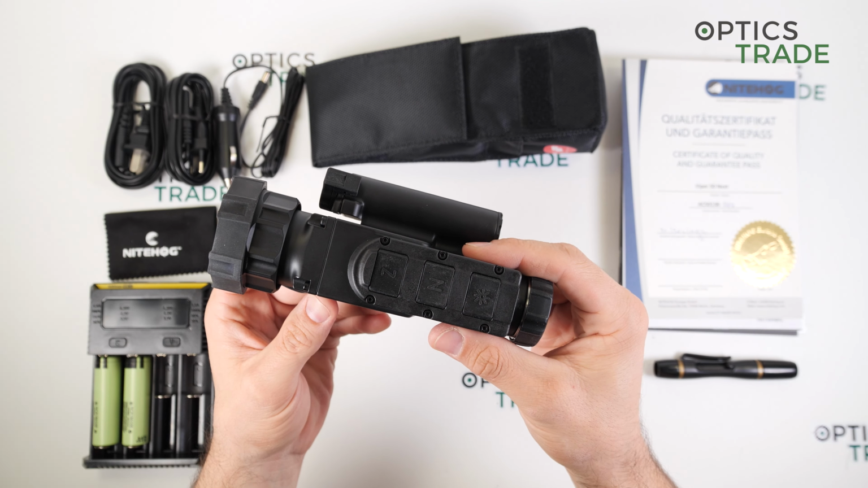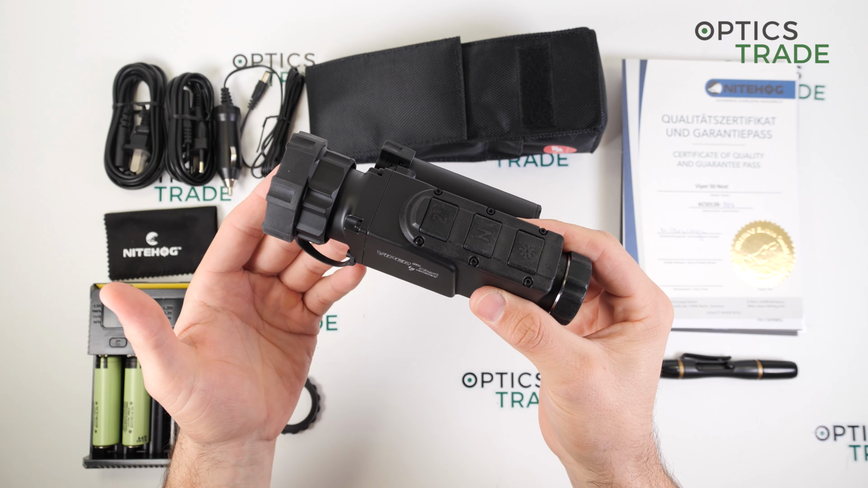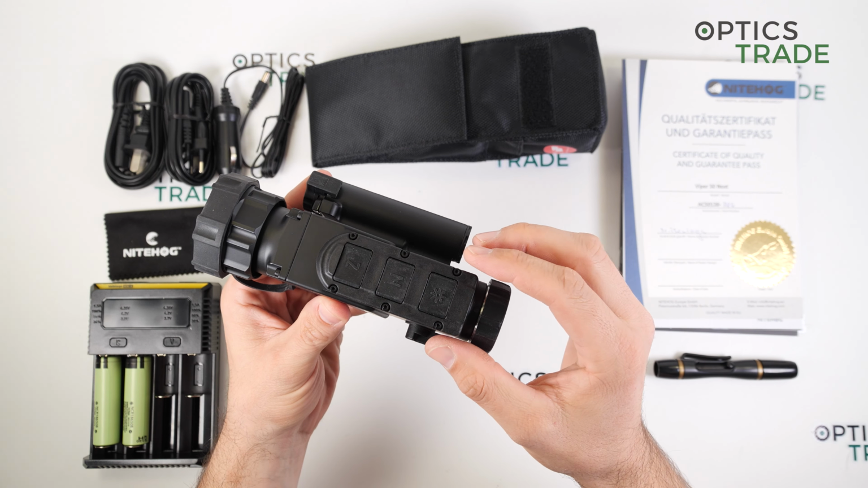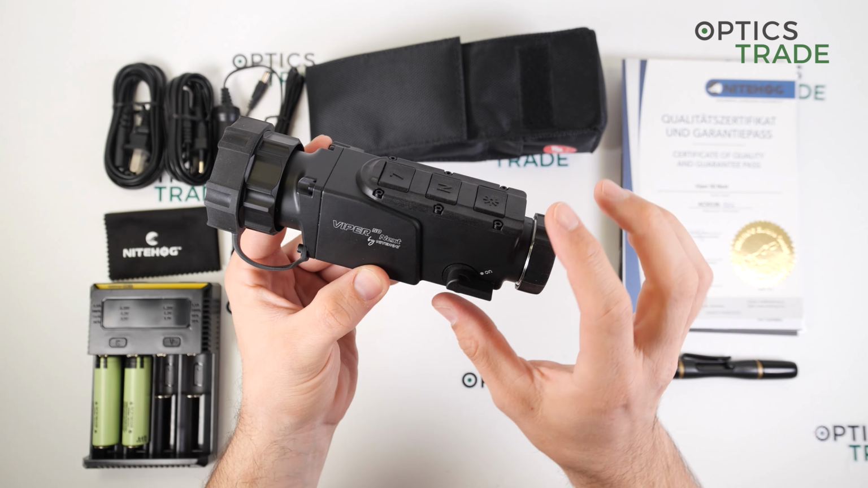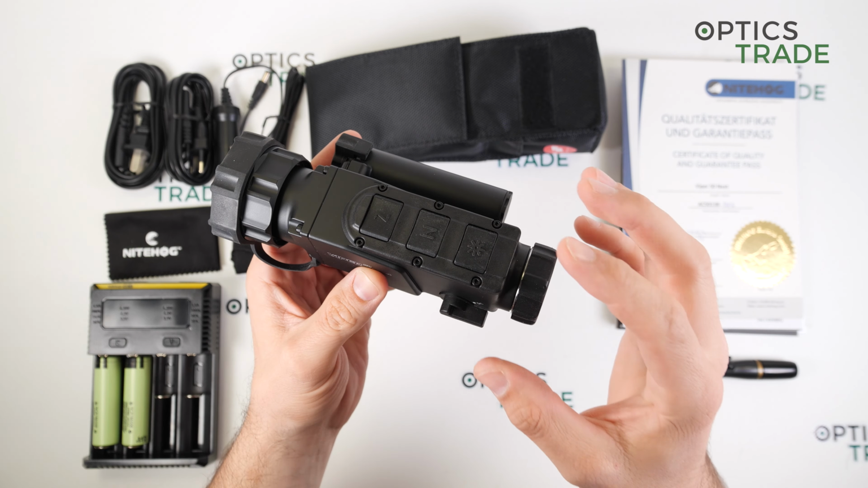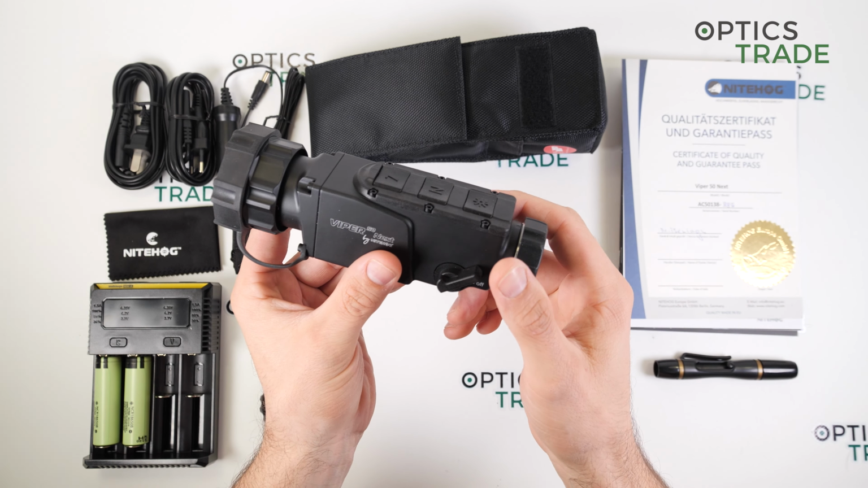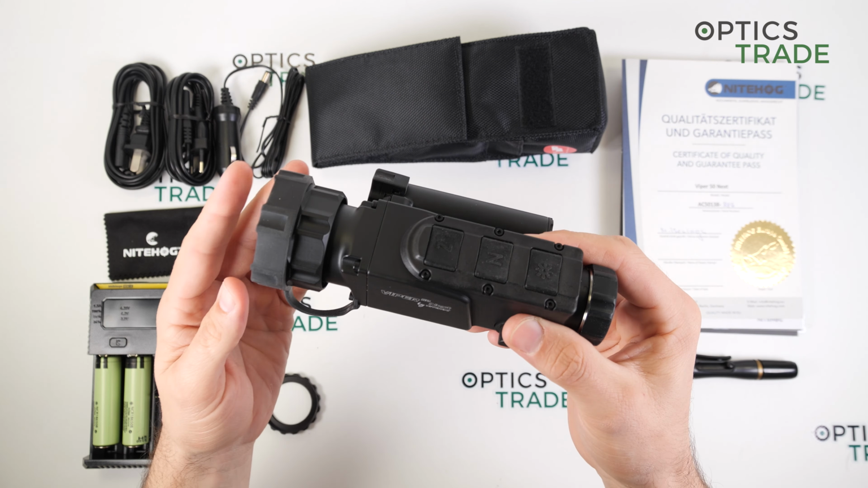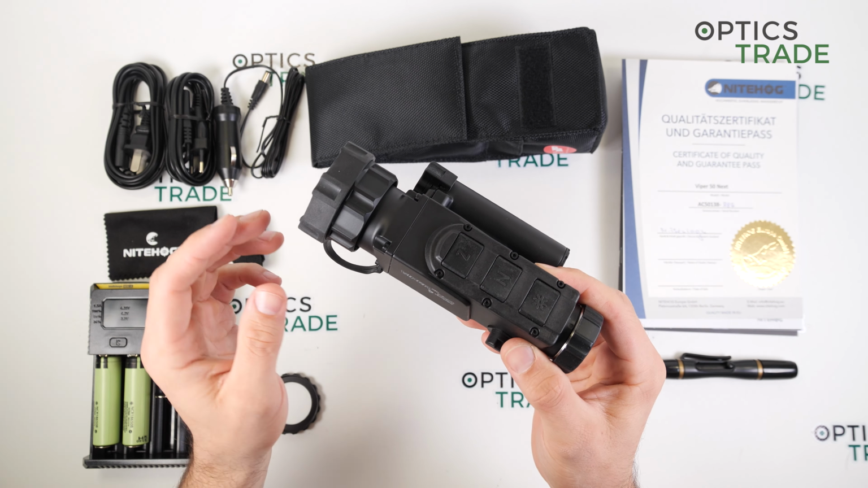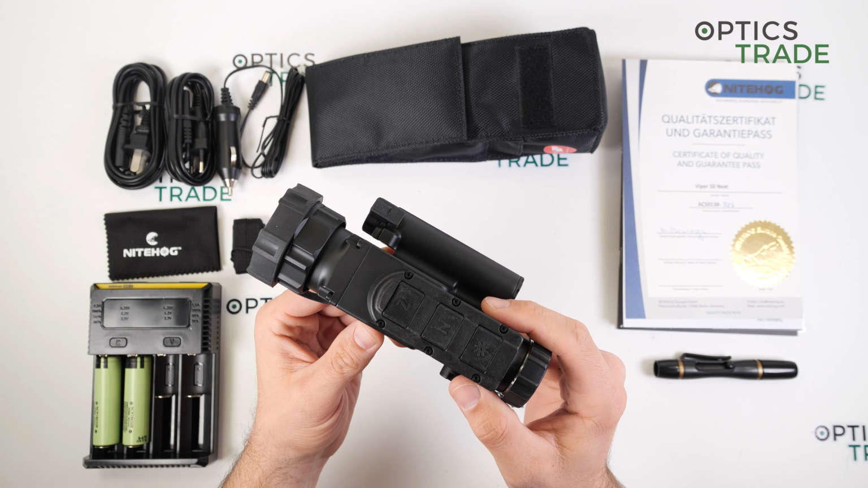You can also watch our OpticStraight real startup time. We have several devices filmed showing the real startup time, because for comparison, Nitehog states 5 seconds, but the real time that you can use the device when you turn on the switch is approximately 8.5 seconds. The device has also a sleep and standby mode, which can be activated in the menu. You can also turn it off.